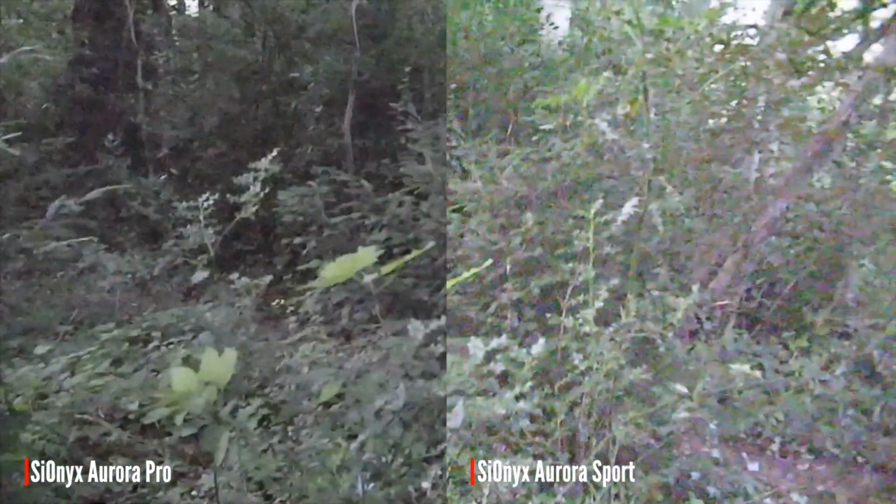See them gating. A lot more grain on the Sport than the Pro at the moment. Really quite getting more apparent in twilight mode. Pro's holding up really well. So on the day the Sport's pretty much washed out now, fully grainy, and the Pro's still just about holding up.